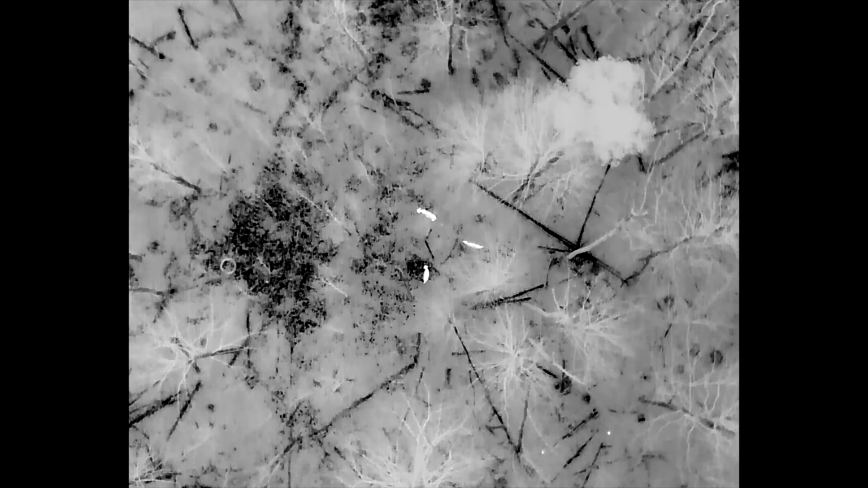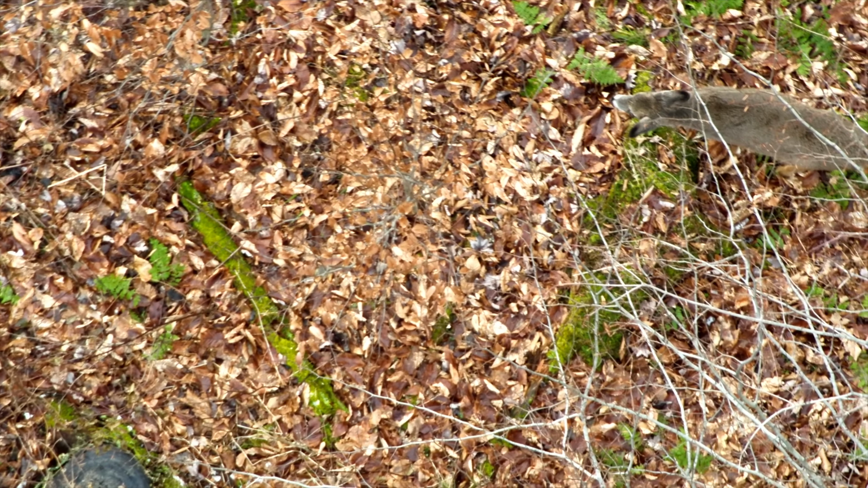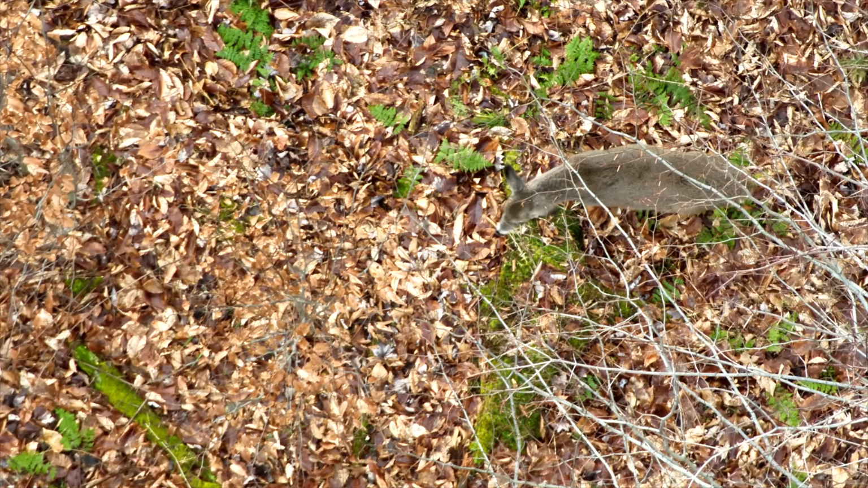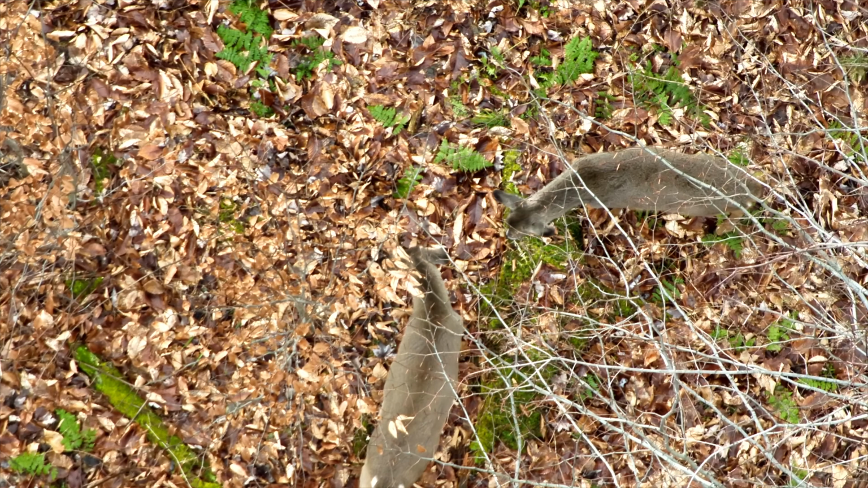You can see that circle to the left in the infrared image. When I go back to the infrared image, you'll see a little circle on the left hand side of the screen. It was actually an old tire. It was an old tire that was basically partially buried in the ground.